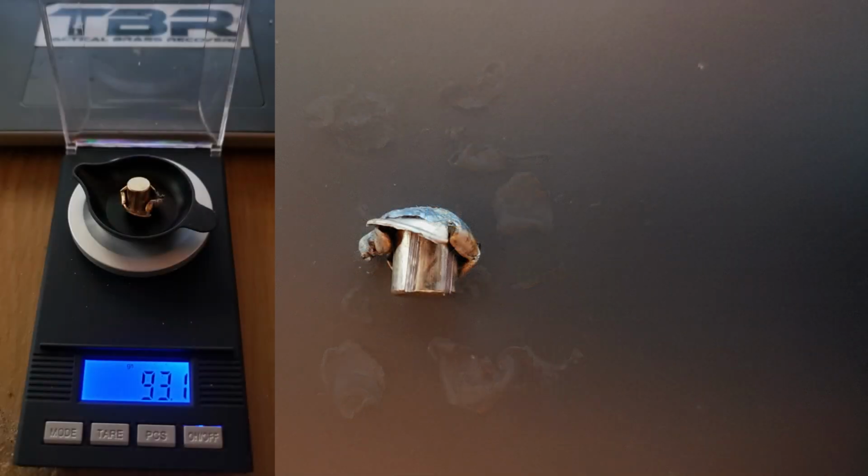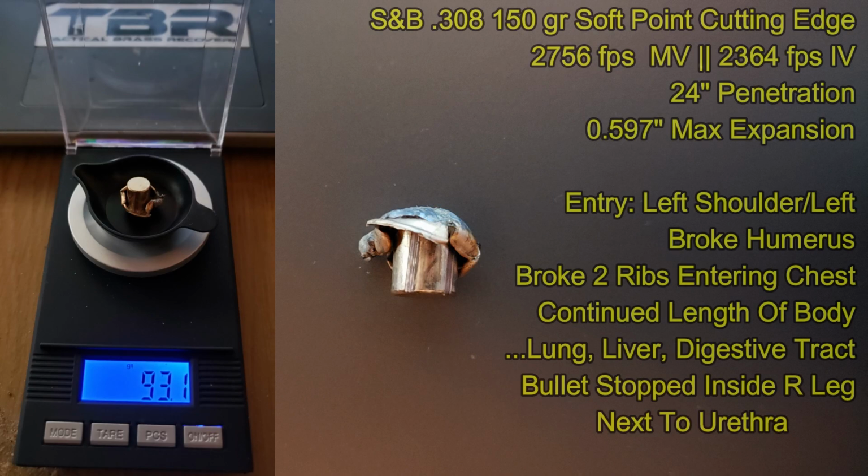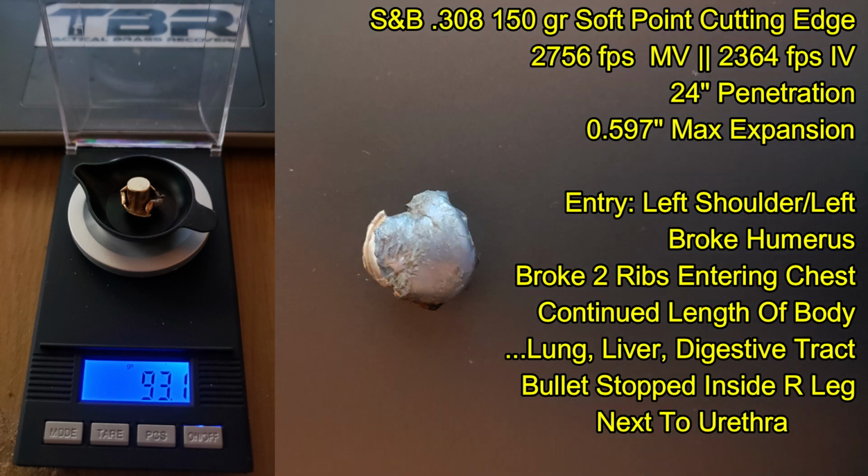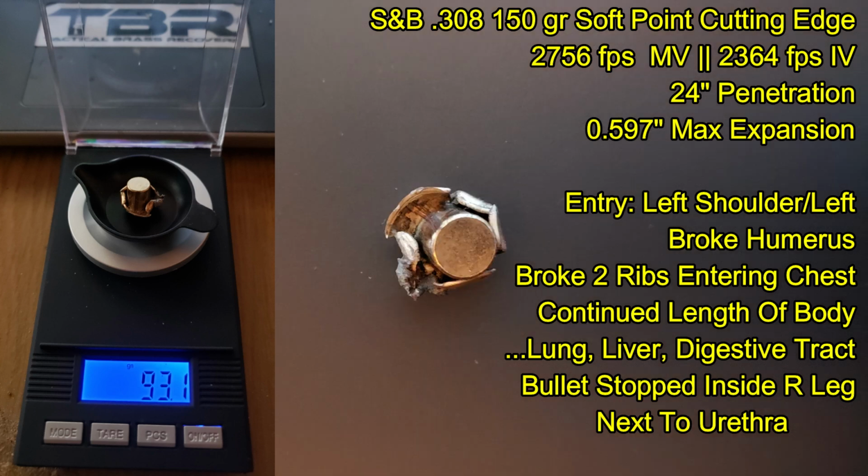So that wasn't Ben's bullet, so we had to figure out what happened to his S&B .308 150 grain soft point cutting edge bullet. And in the process, I tore out all the intestines trying to find this bullet, and it had actually traveled the entire length of the body, going through the chest cavity, through a lot of the organs, before lodging itself at the very back end of the Coyote, between the legs, right next to the urethra.